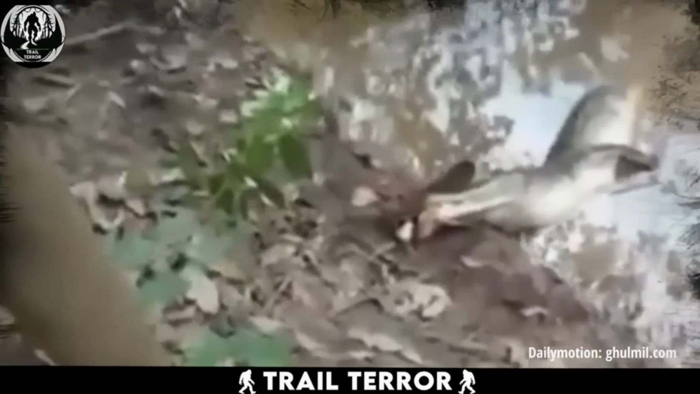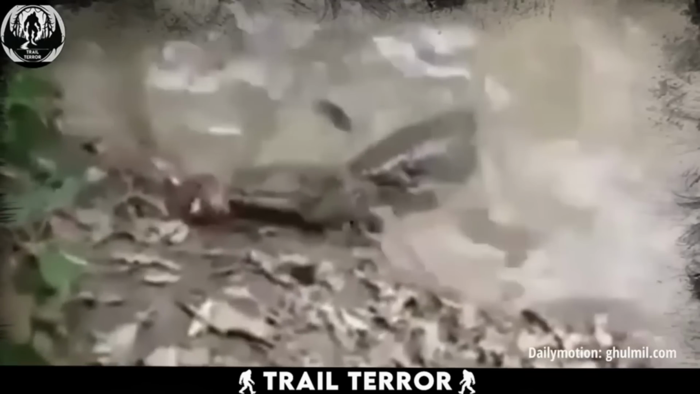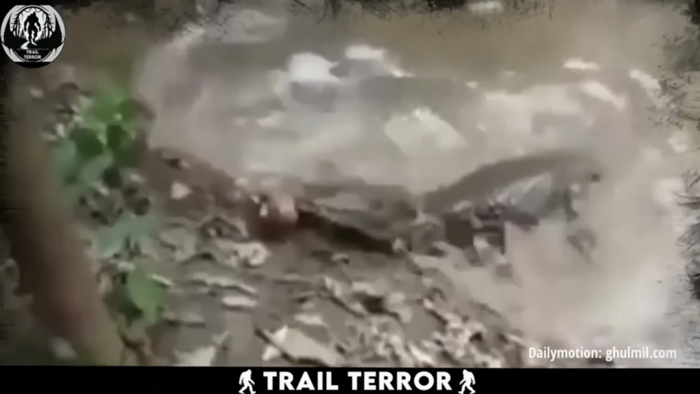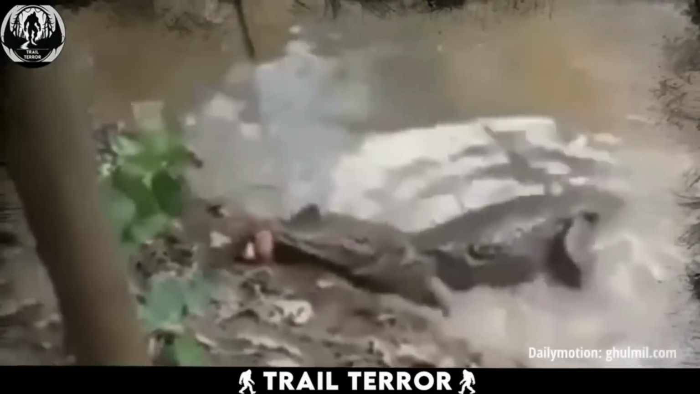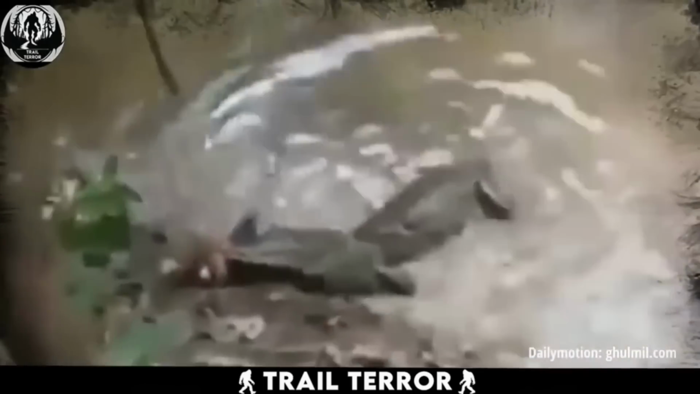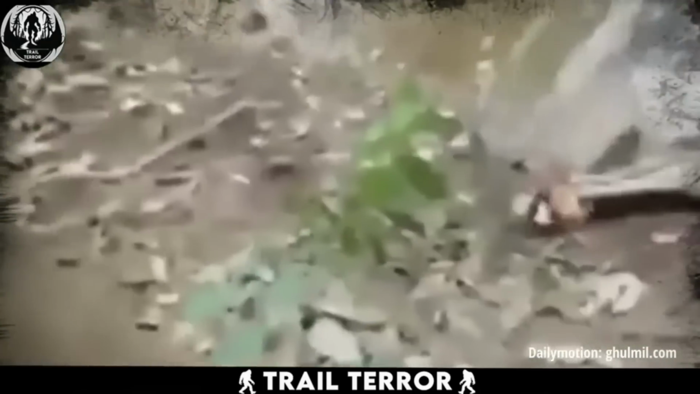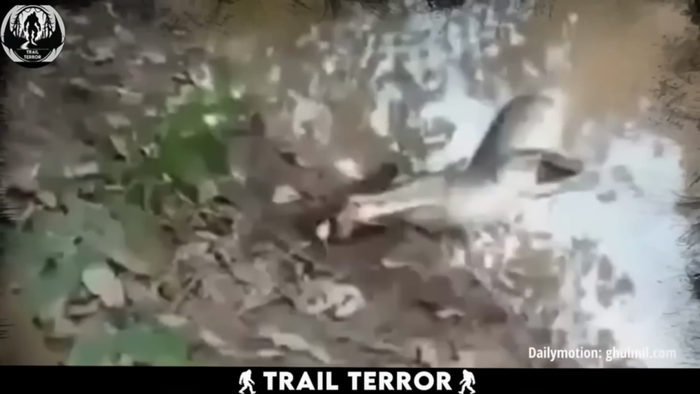Intrigued by this unexpected outcome, I delved into some research and discovered that a healthy electric eel can produce an astonishing 300-400 volts, more than enough to stop a crocodile's heart in its tracks. So it seems the crocodile picked the wrong opponent that day, resulting in an extraordinary double knockout that defies expectations.